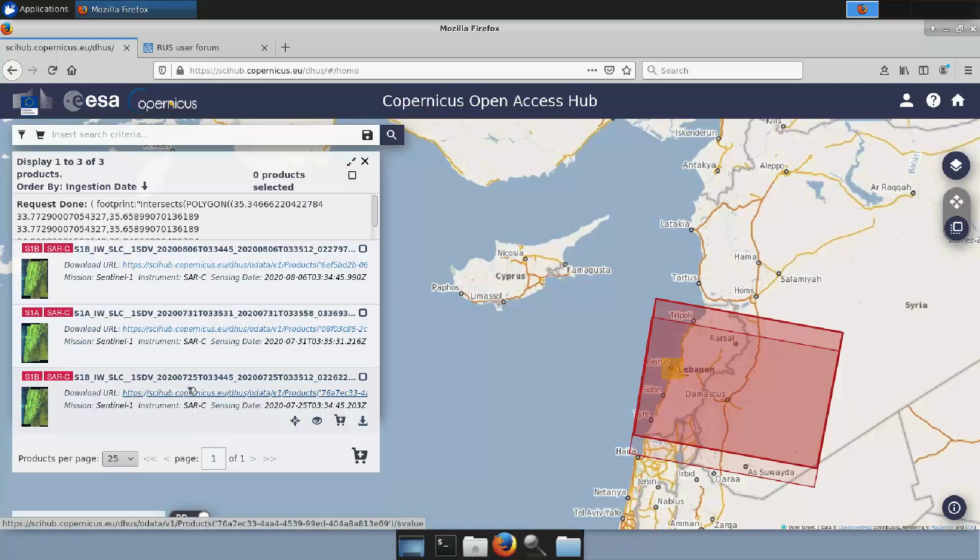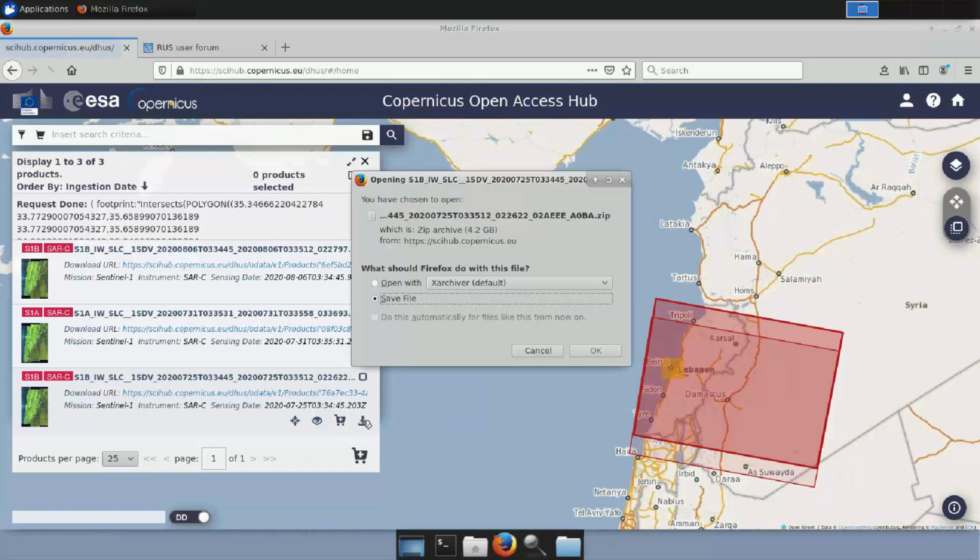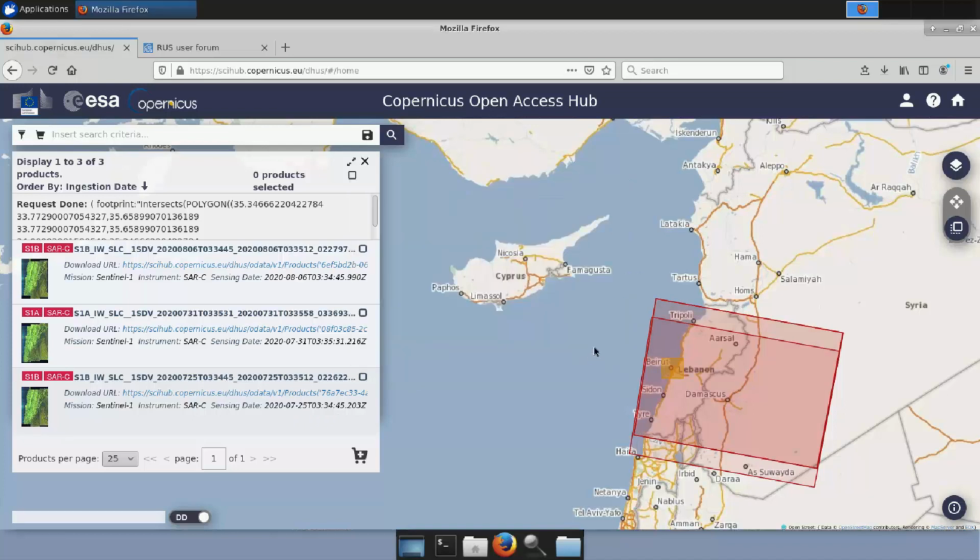One image was acquired on 25th July, the other on 31st July, and the third on 6th August 2020. They are all of the same pass and they cover the area of interest, so we just click on this icon here to download each one of the products separately. We click OK, and the download starts. Once all 3 products are downloaded, we can move them to the folder we want.